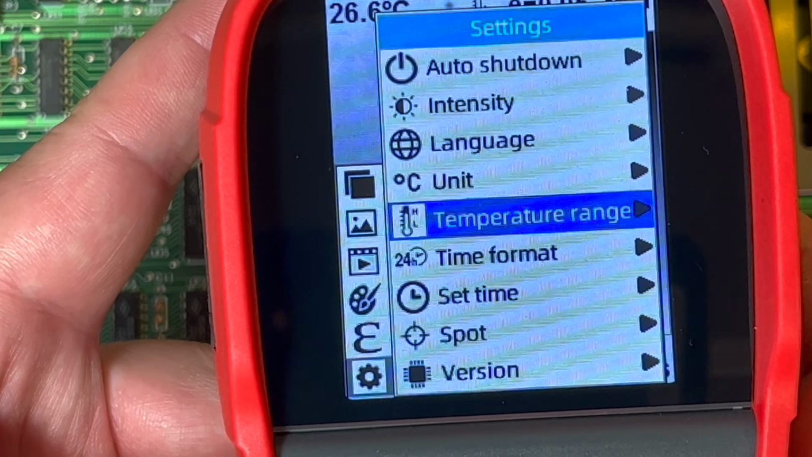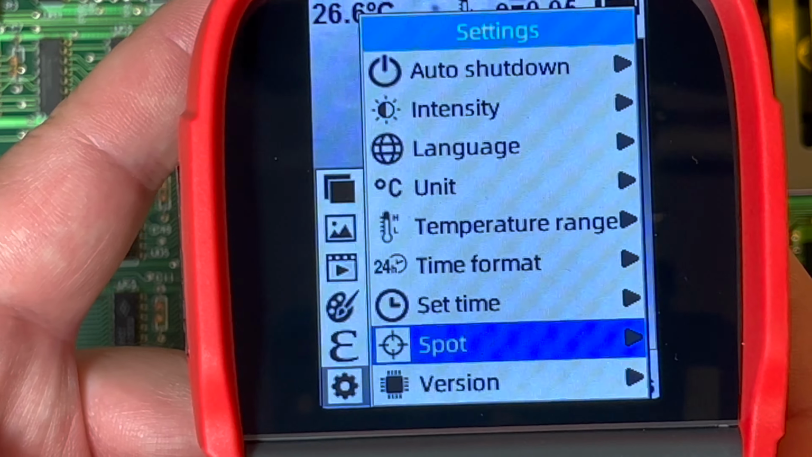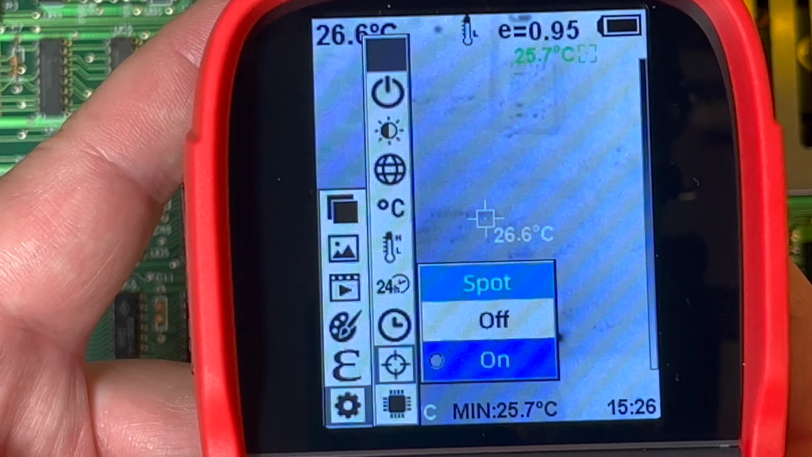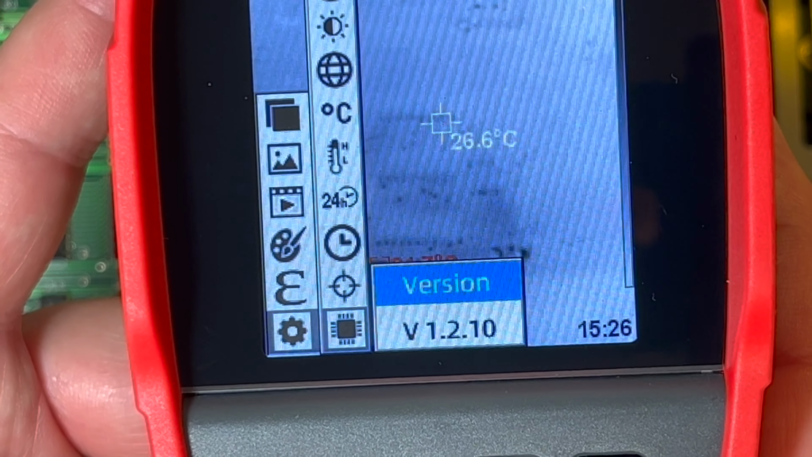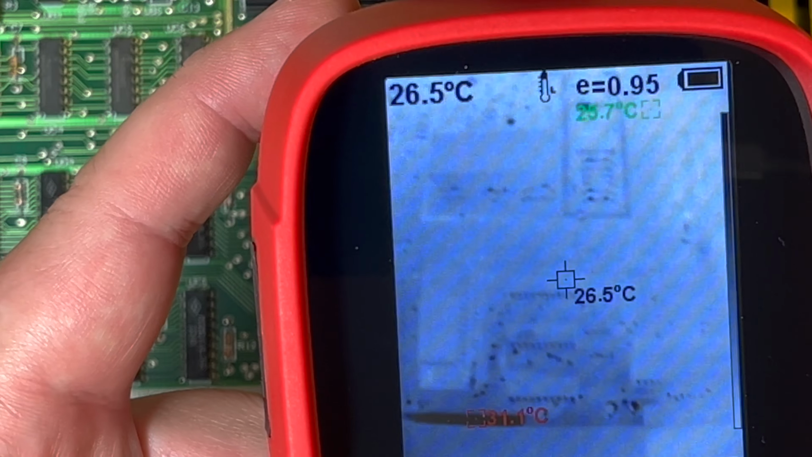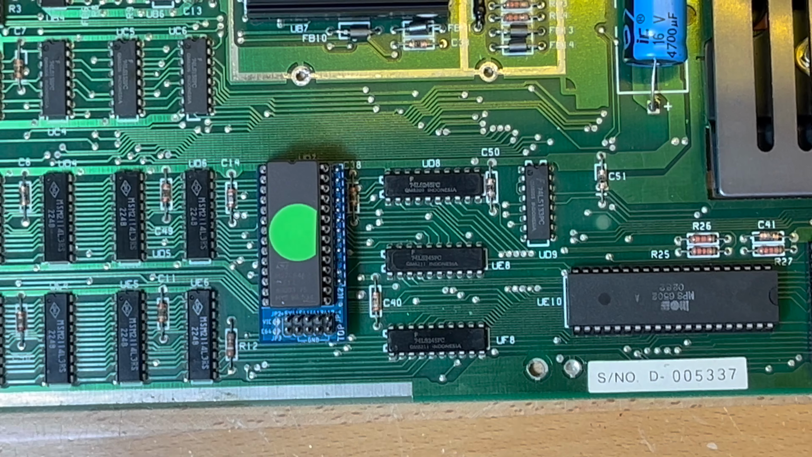I think we just go back. Then time format, 12 or 24 hours. Set the time. It was actually almost, well, it was on China time, I guess, Beijing time. Spot on. Okay, so yeah, we want that. And the version, if it makes any difference, version 1.2.10. So there we go. All right. Right, yeah, I'm going to have to start working on this fellow again. Bye again.